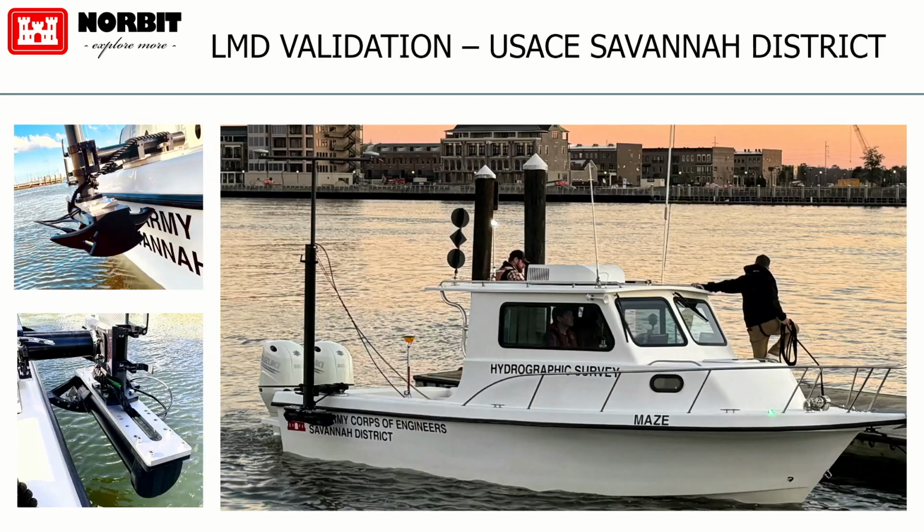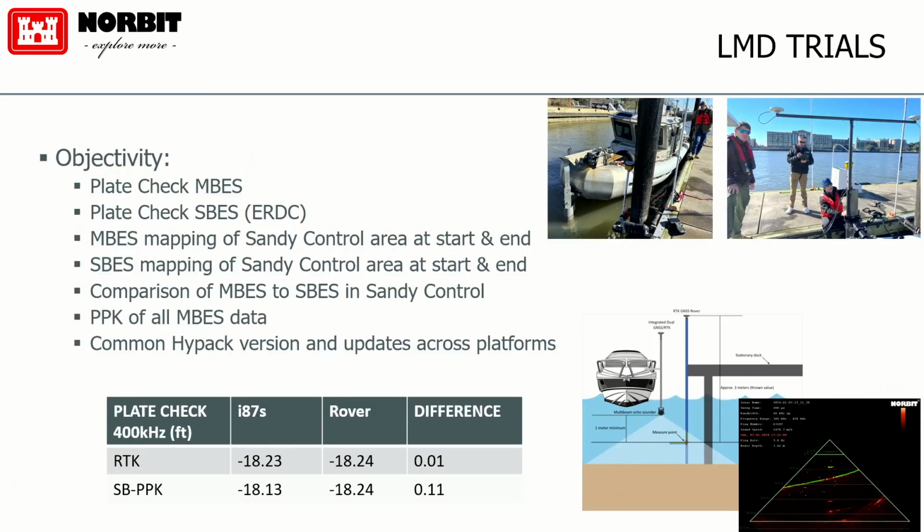So we mounted the system on the Maze, and you can see it there. There's a couple close-ups here on the left, on the right-hand side. It's a heavy kit. I mean, the whole case alone with that stainless steel plate there weighs 120 pounds. We're going to ditch that plate and make it carbon fiber and get down below 100 pounds for easier shipping. But it's a bigger system, right? And then we took the system and we did our objectivity validation.